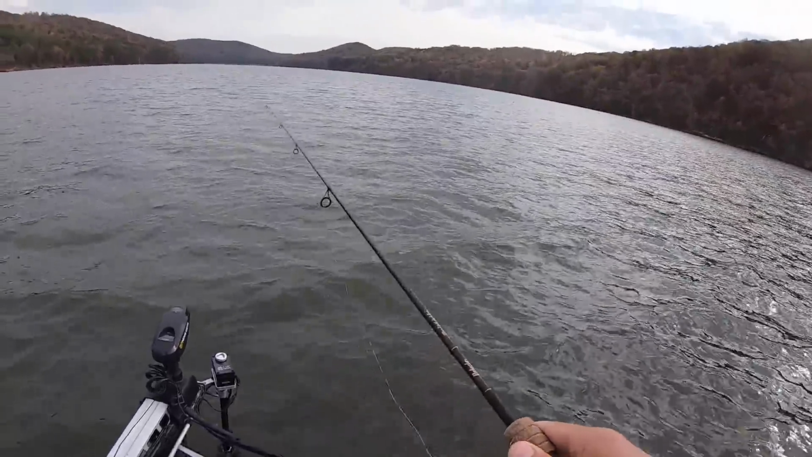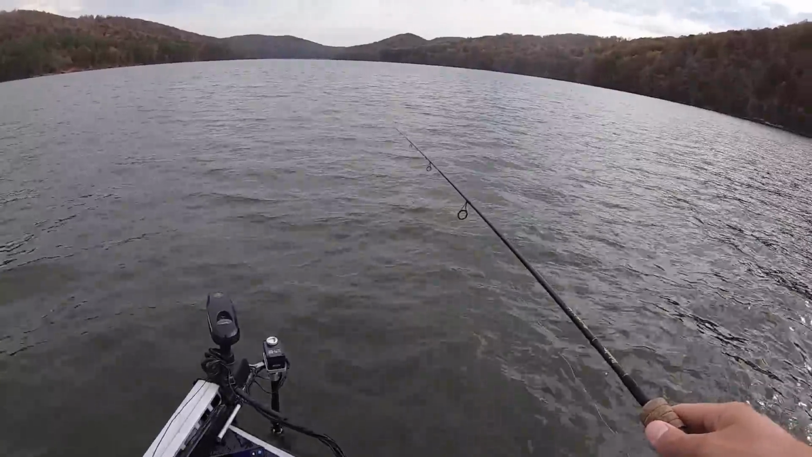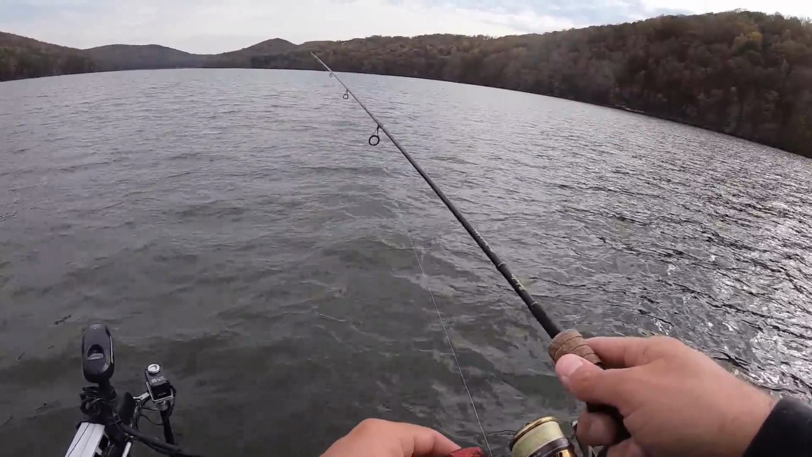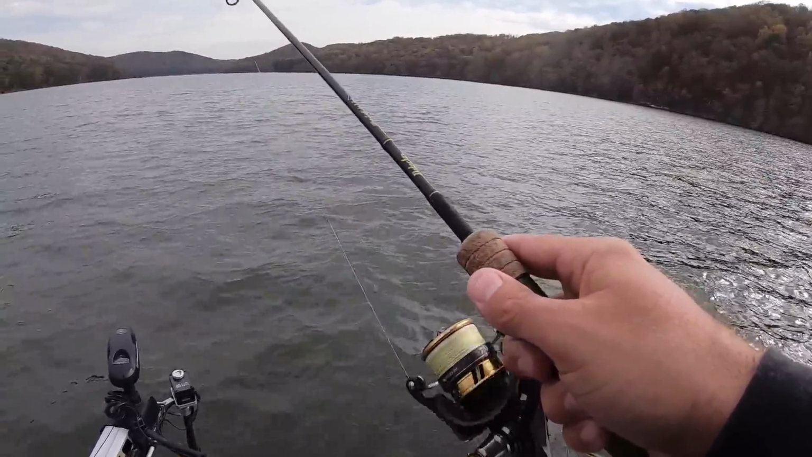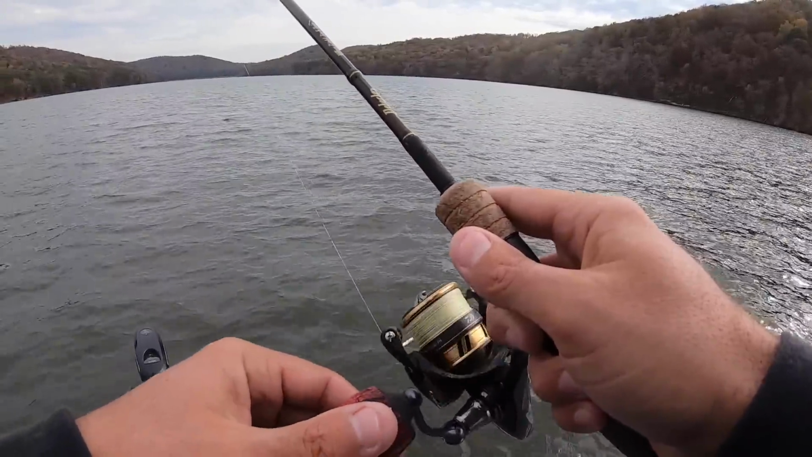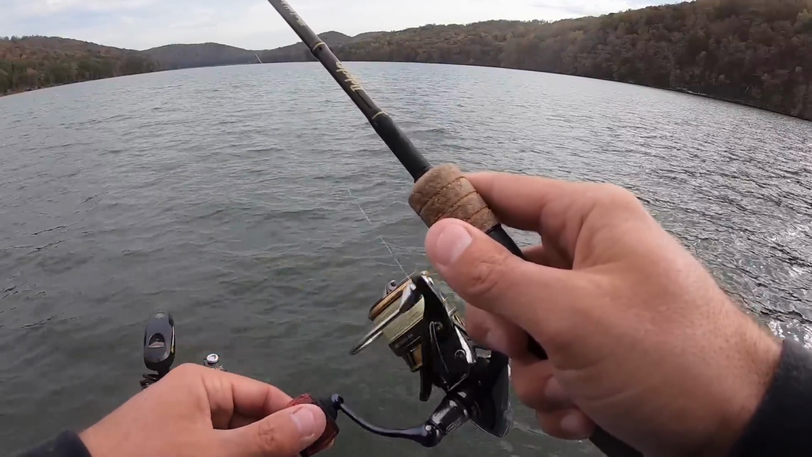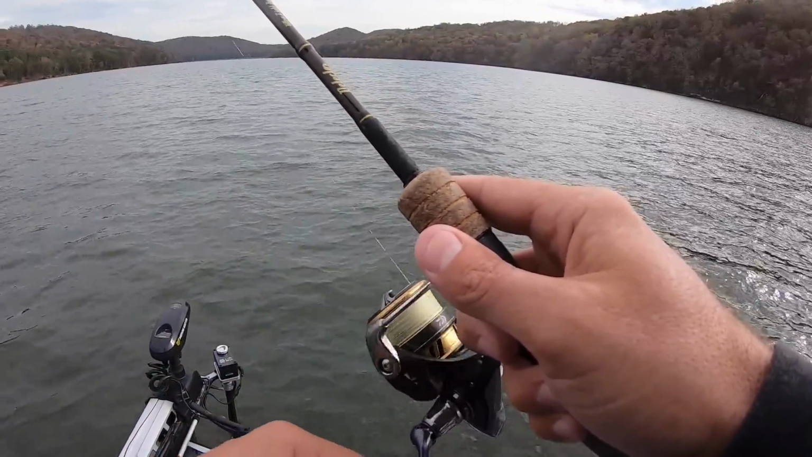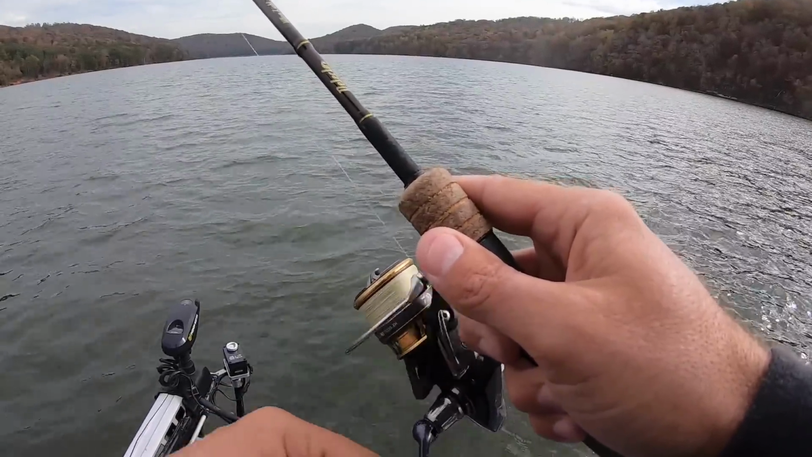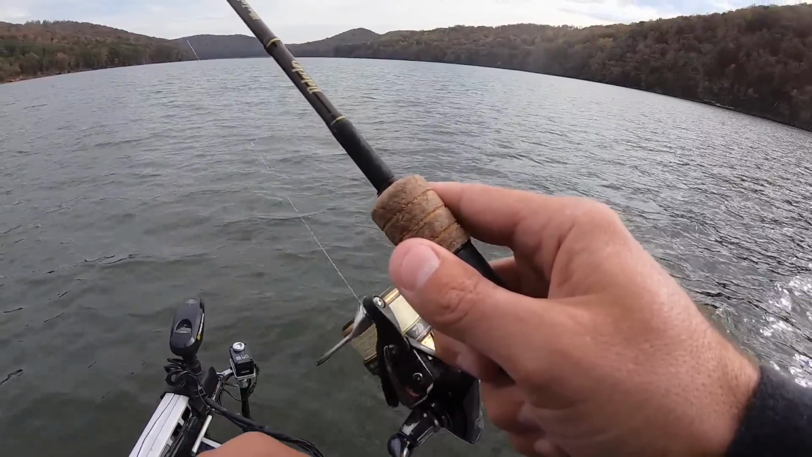And I'm using my braid to fluorocarbon setup that I usually use. 4-pound Vicious 100% fluorocarbon leader, about 6 foot of leader. And then I've got 5-pound Vicious braid on my main line. And I really like that, just because I can feel so good with that braid. I've gotten used to it and I really like it. I'm throwing the Mustad Detector 6'6" light action rod today.